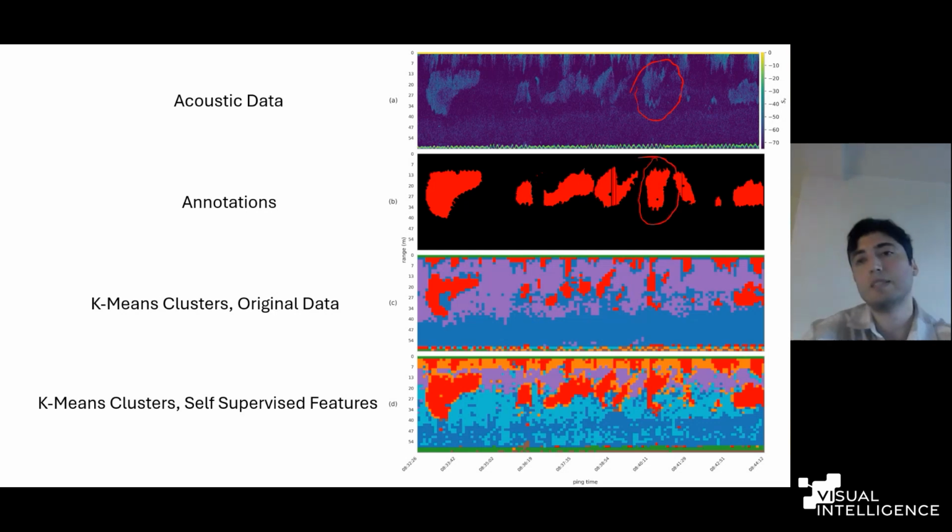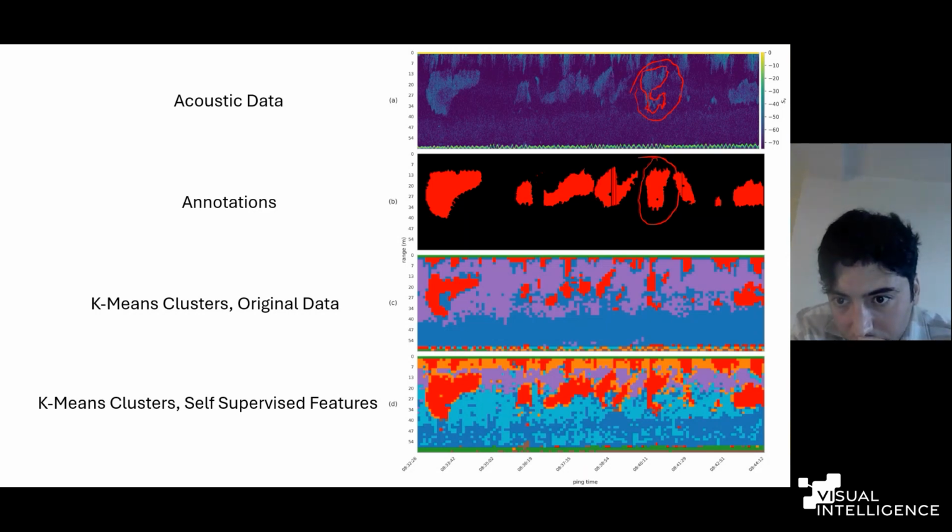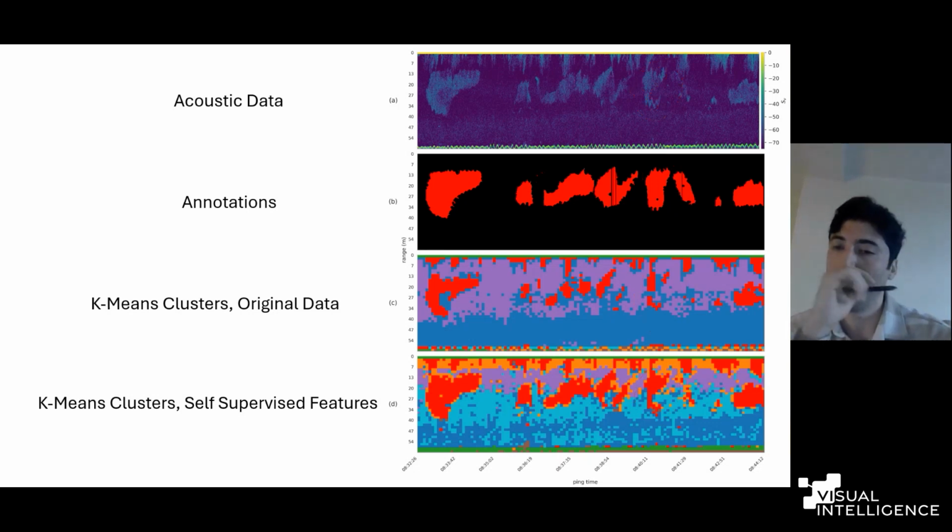But apparently the annotation is not that precise, because when we look at the physical, we see the shape is something like this, but it is annotated in this way. When we look at the features generated by our self-supervised learning, it is somehow trying to capture this shape, which is quite interesting for us. While the original data representation is not catching those regions sufficiently. We think this is a promising result, but at the same time there are things to be improved.